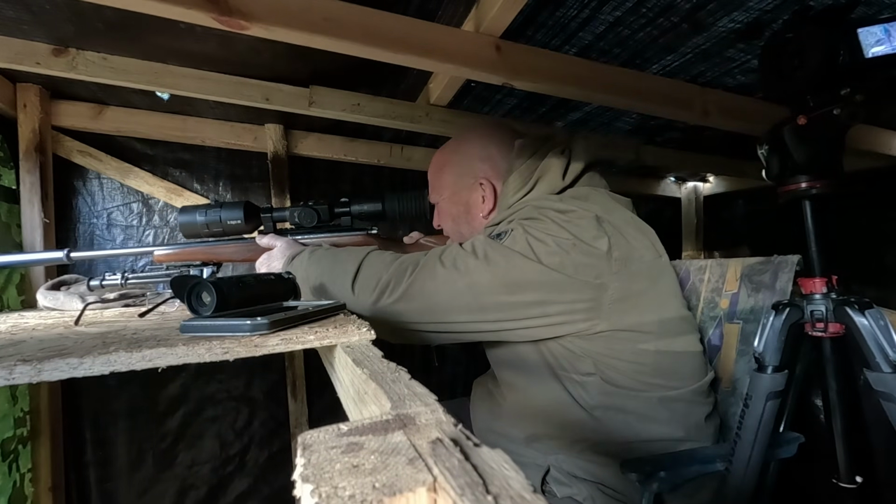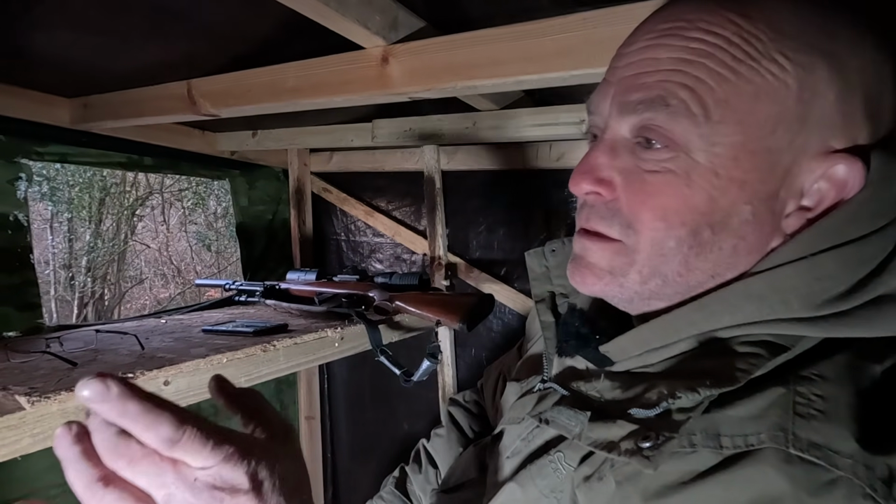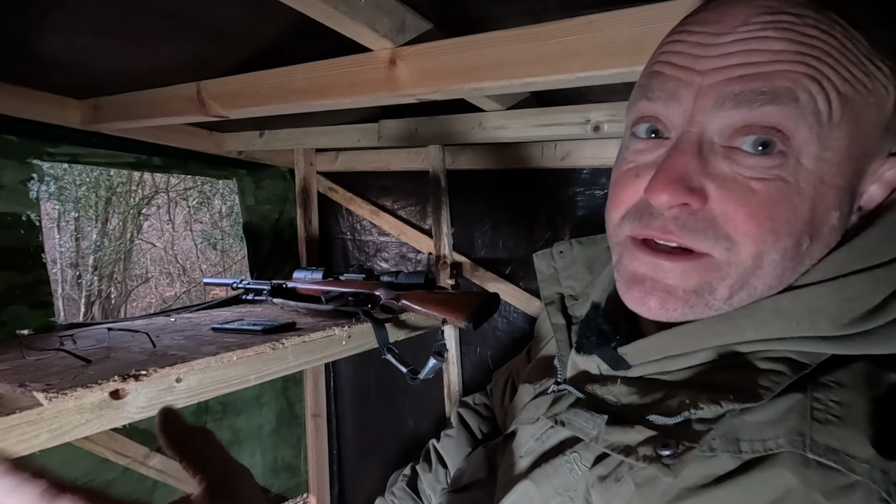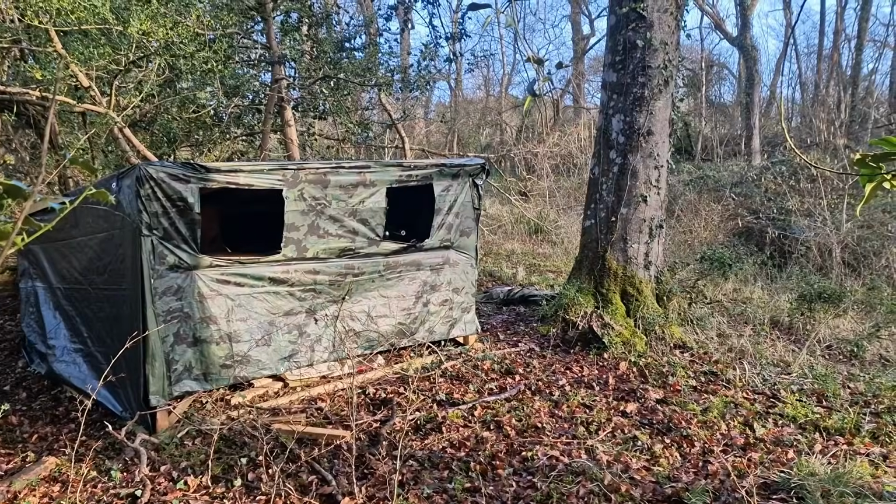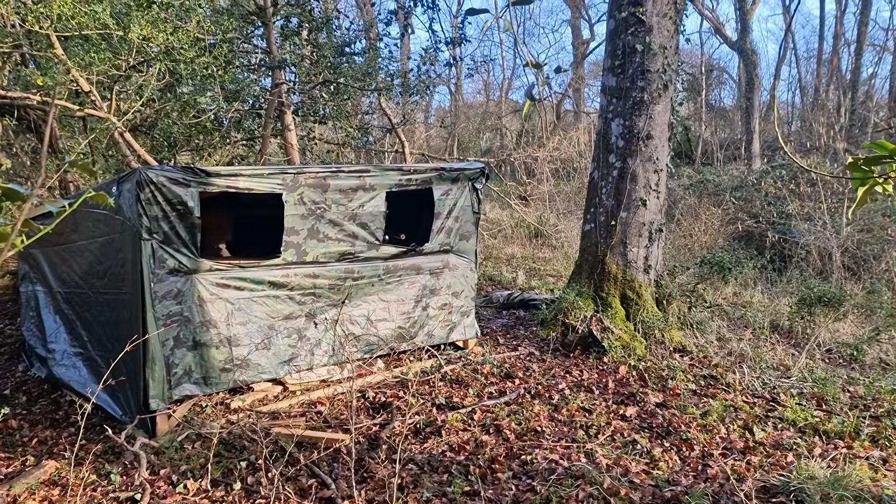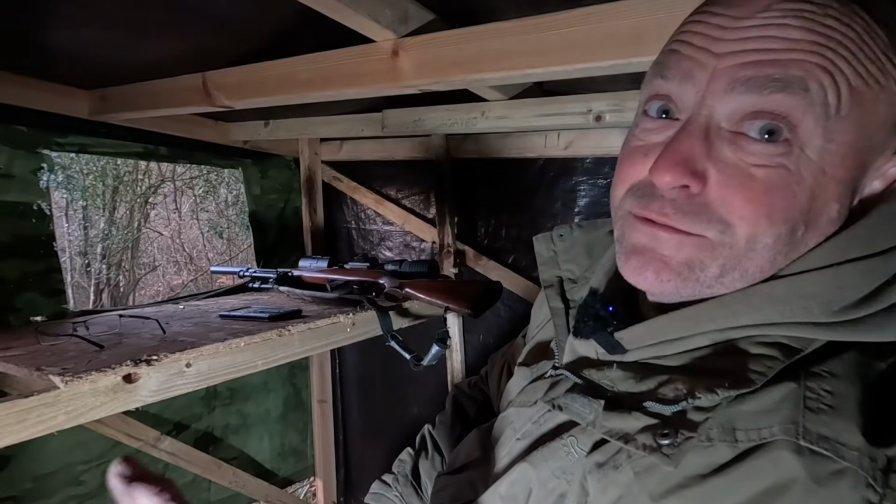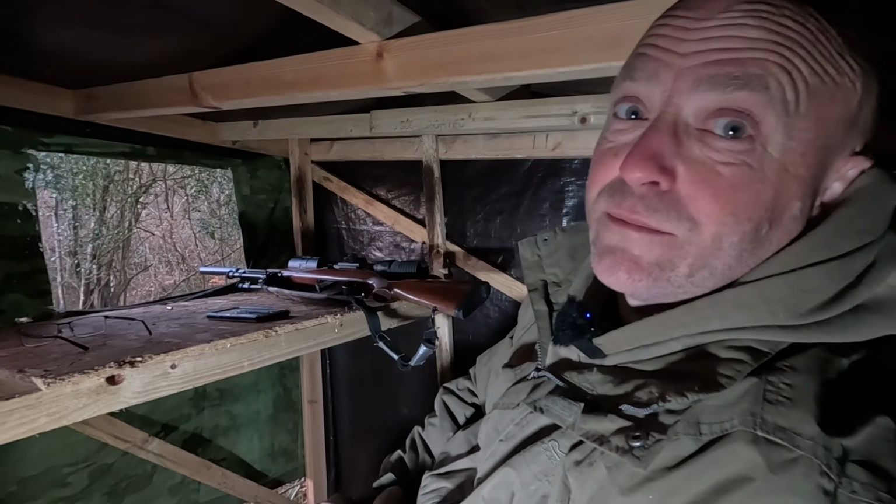I've got my 22 rimfire as normal, and Dean's got his PCP air rifles. So it's going to be interesting to see the comparison between the two, really. We're only shooting out about 20 yards, so the 22's more than capable. I know nothing about air rifles, I will confess, but I have seen them in action before, and I've got no doubt that they're going to have the killing power that we need.